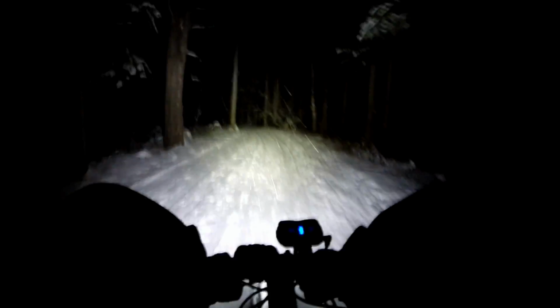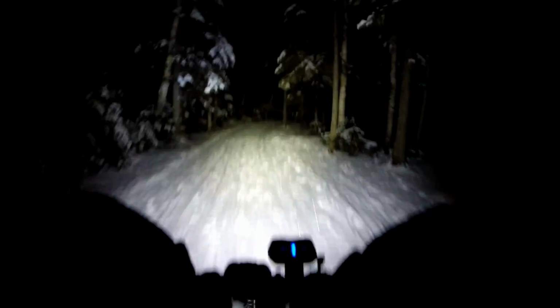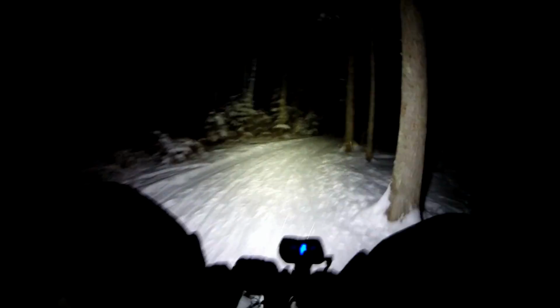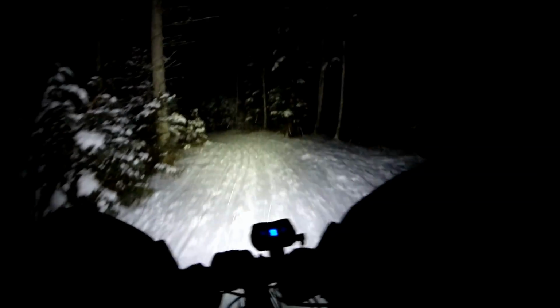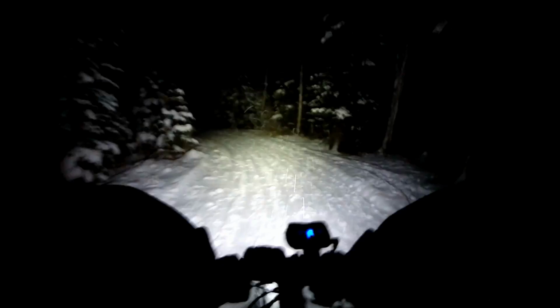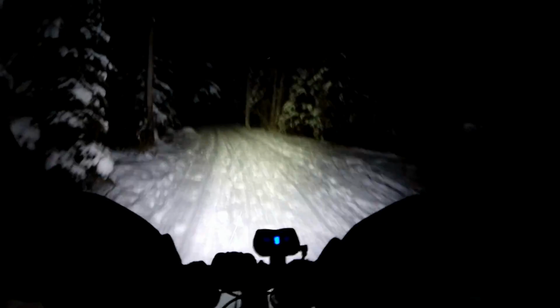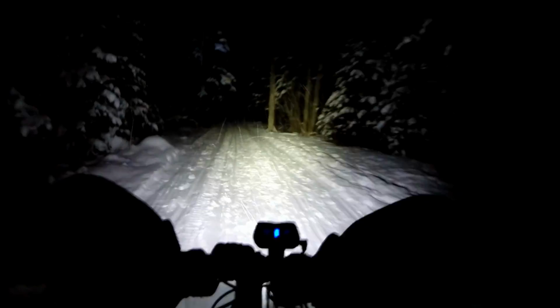I have my Lake MX303s on, but I have insulated shoe covers over top of them, so hopefully toes don't get cold. And I got big bulky gloves on with my Skins hand protectors, so the extremities should be fine.